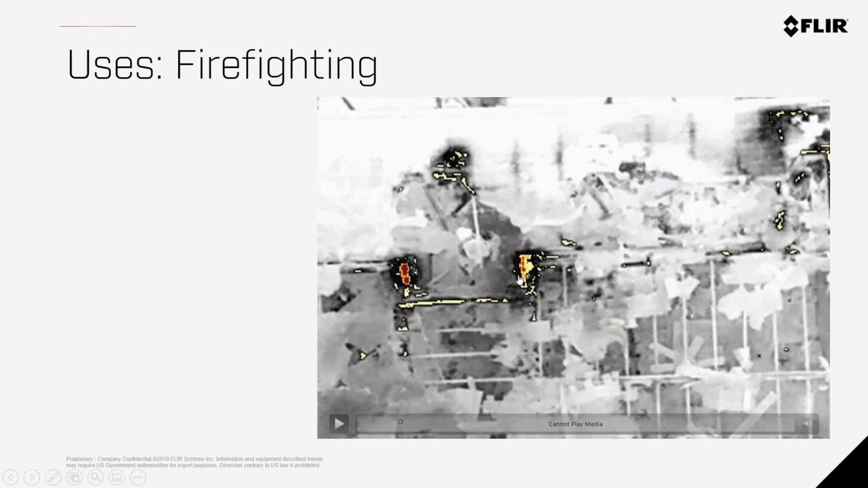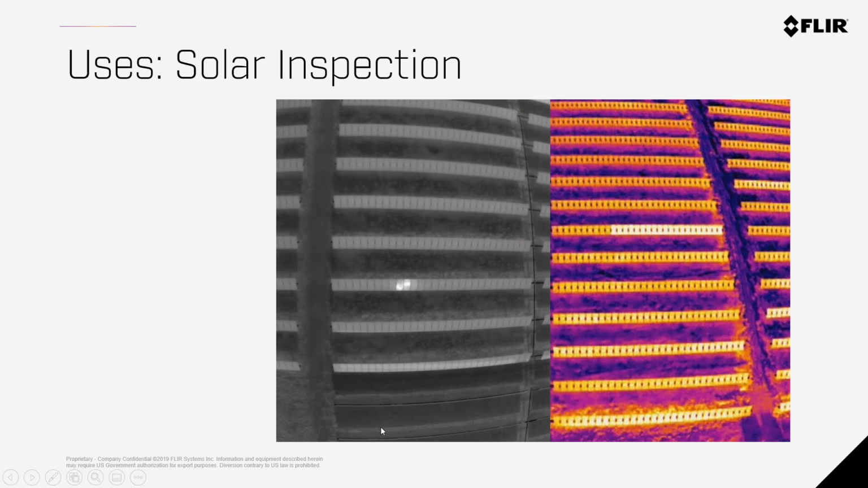So the firefighters will come in and see these hot spots, break out the wall and spray it so that it doesn't have the ability to, like I said, reignite the fire. It makes it safer for the insurance adjusters, the homeowners, and the firefighters themselves to go through and do their investigations and do their work without worrying about possibly being injured. So that's another great use case for drones.